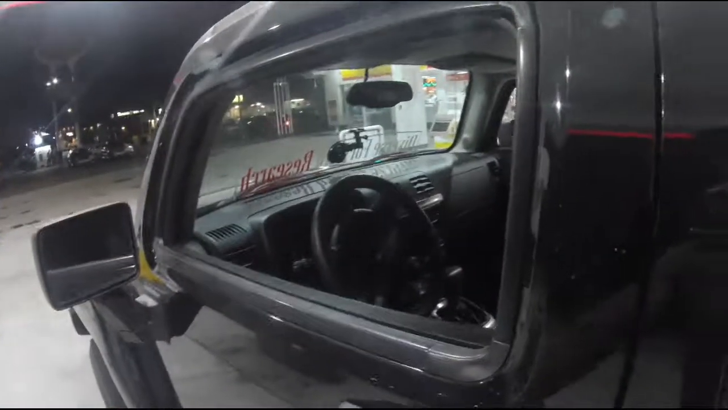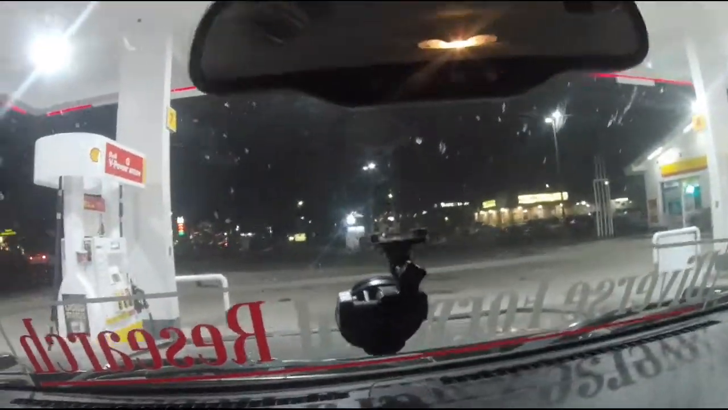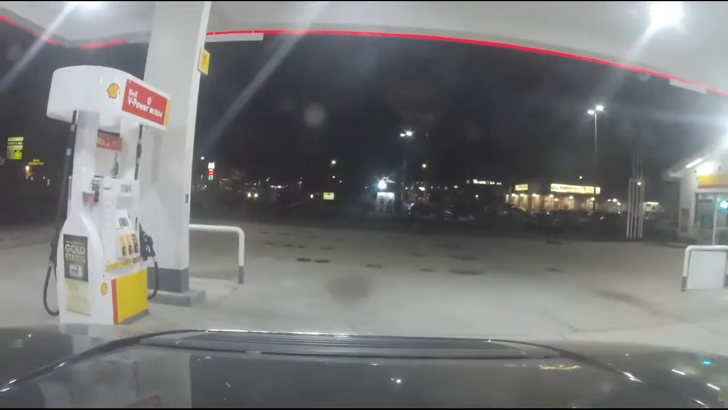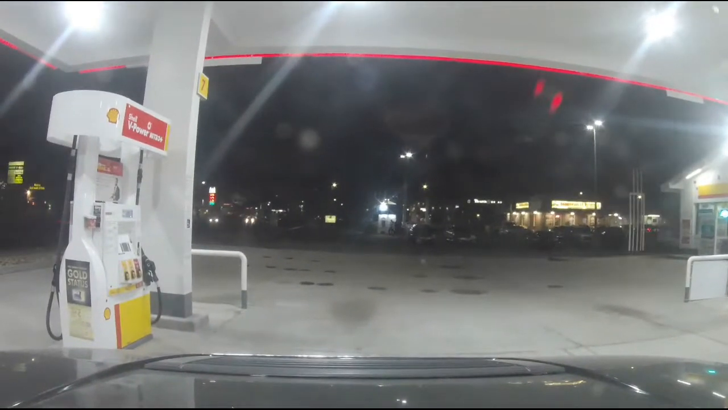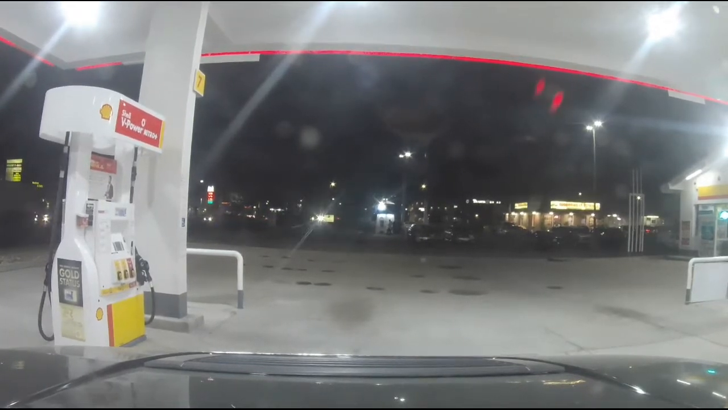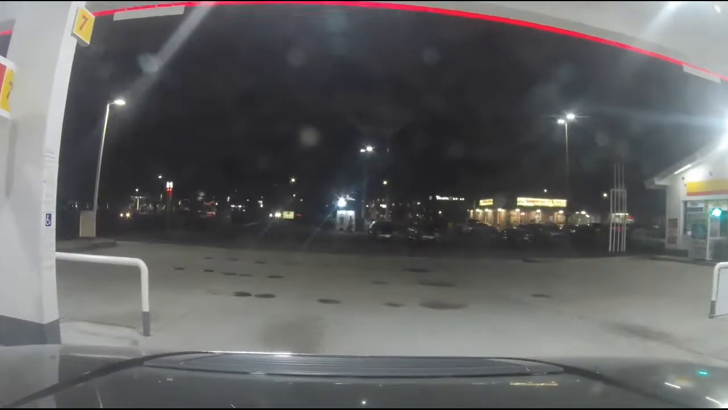I'll show you where I have the camera mounted, which is right here, and it just slides straight into that top piece right there. Camera's locked in, and we are going to hit the road. I might make a portion of this a time lapse for you. Looks pretty clear so far.